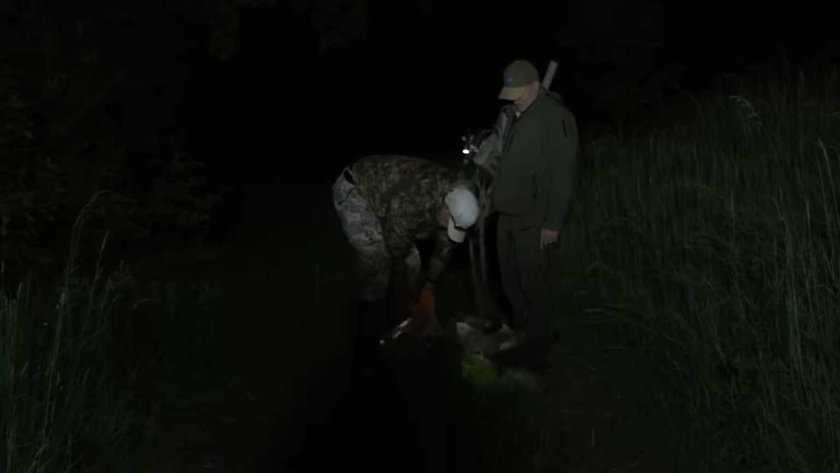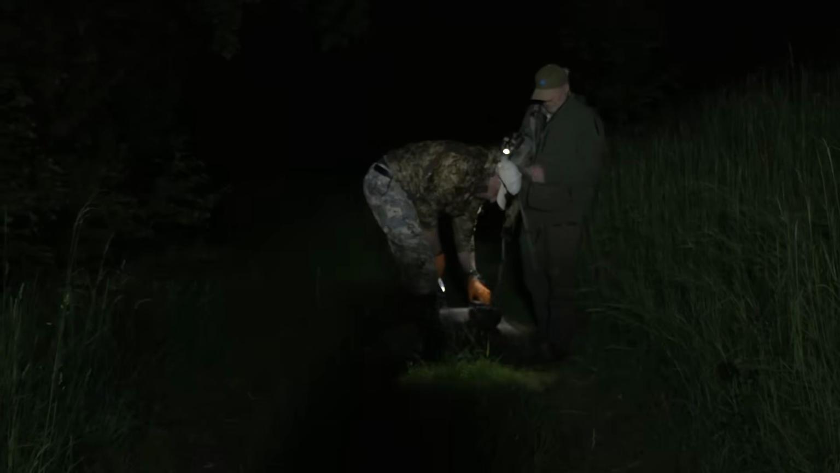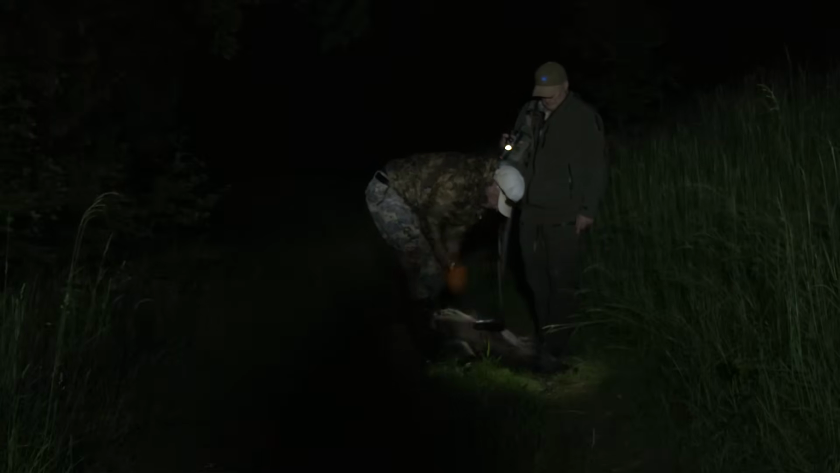Torsten makes this hunting look easy. There is a huge amount of preparation that goes into getting these pigs in the right place to make good decisions for the health of the population and the health of the farmers' crops. This is going to become a national problem literally overnight.